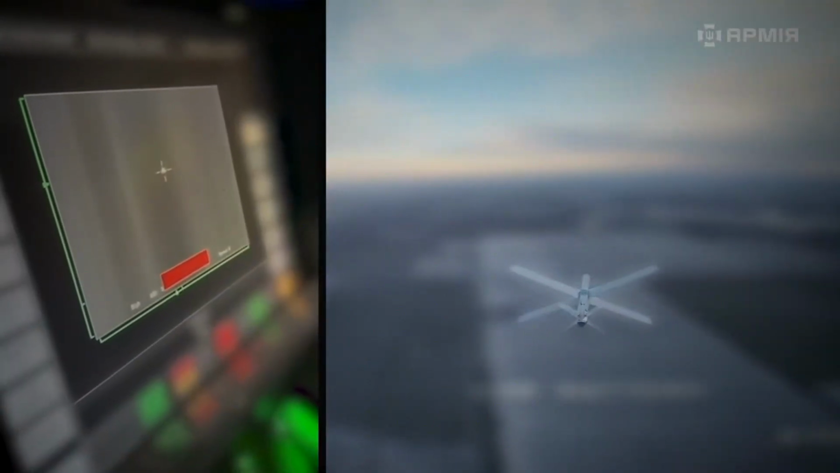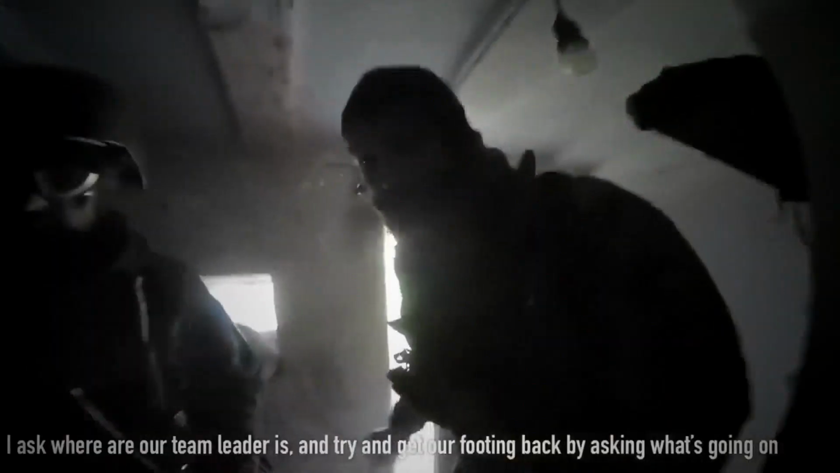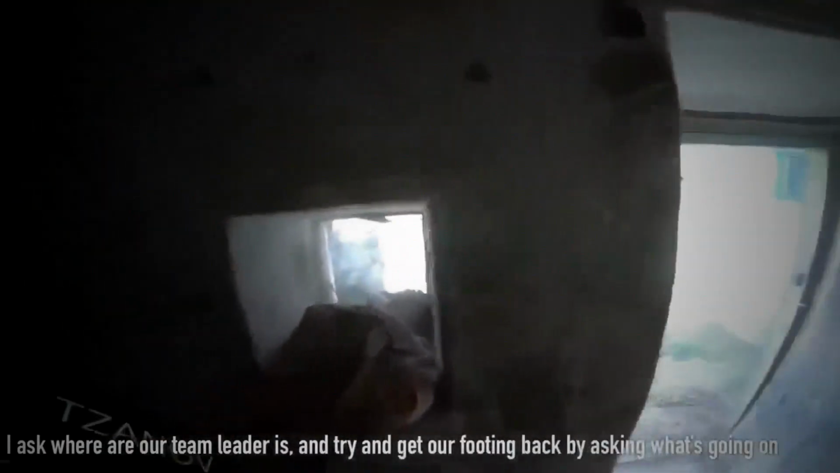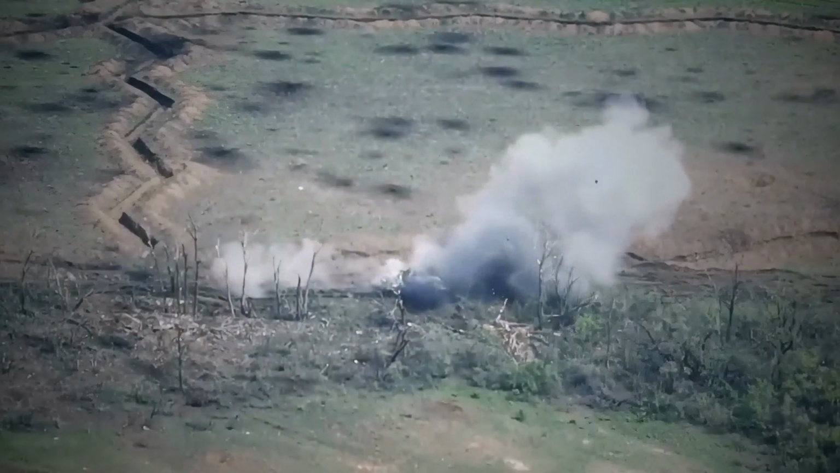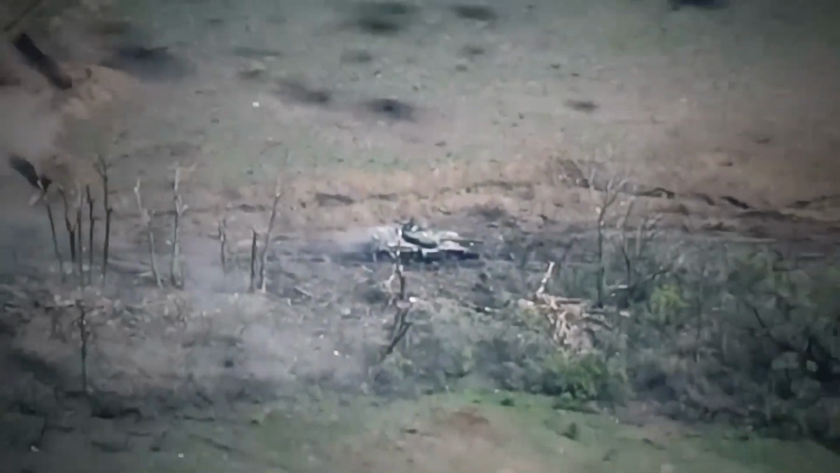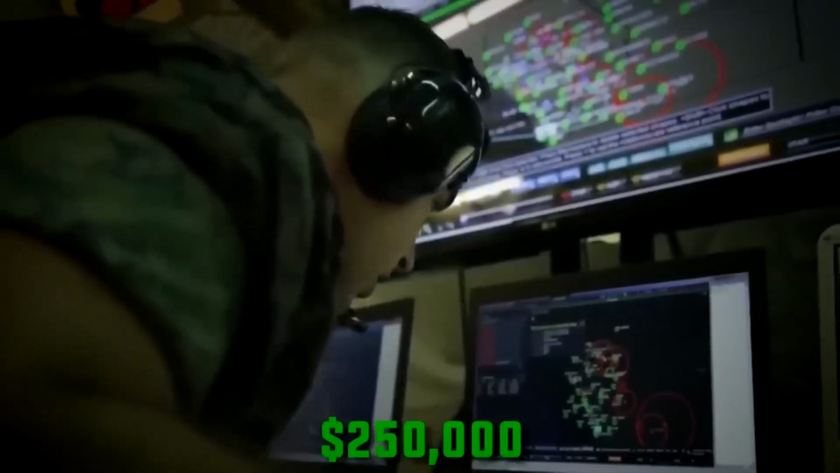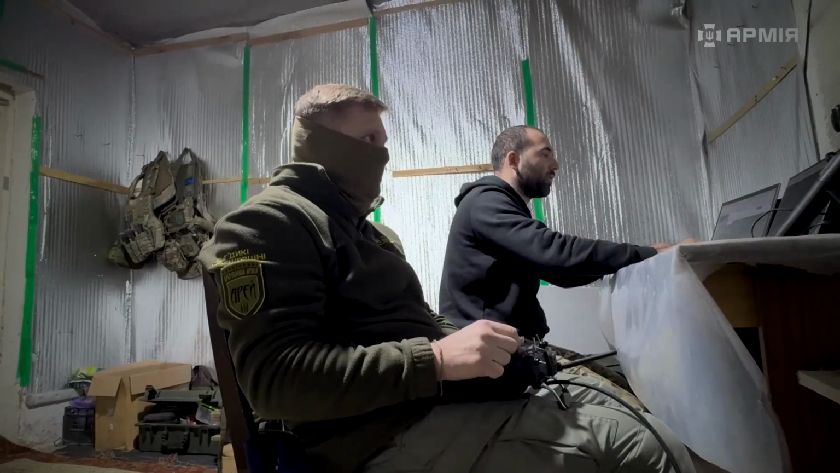So put yourself in the operator's seat for a second. It's after midnight, the air temperature near freezing, your battery is bleeding minutes, your link to the drone is fragile, and the entire decision rests on whether one smudge of warmth is getting brighter or dimmer. What would you call? In the reconstruction, the first 90 seconds show the steady state, a tight, stable bloom at one end of the box, no plume, no growth.